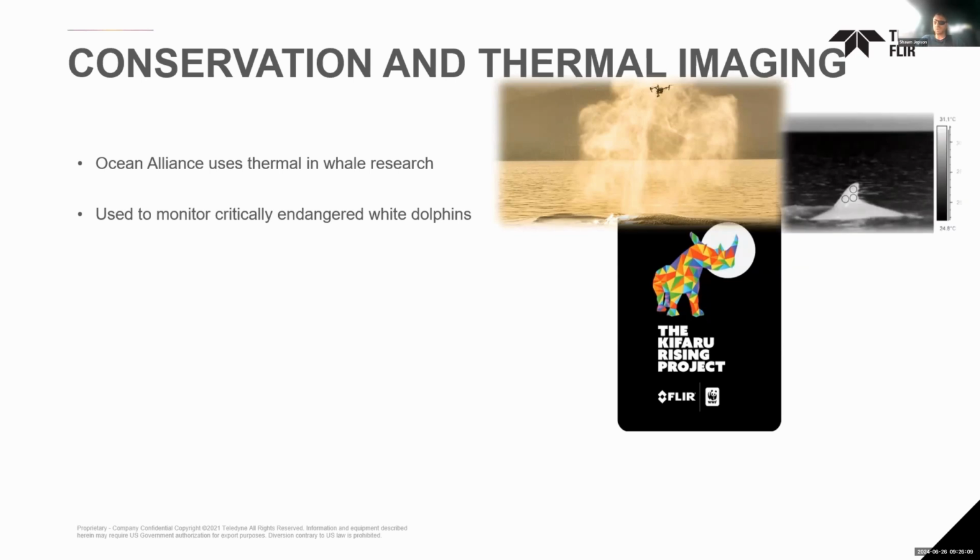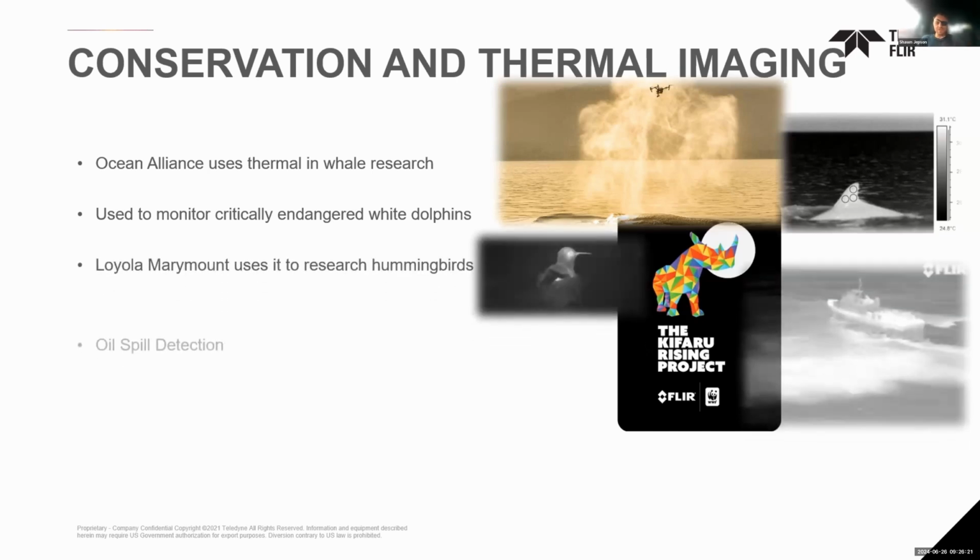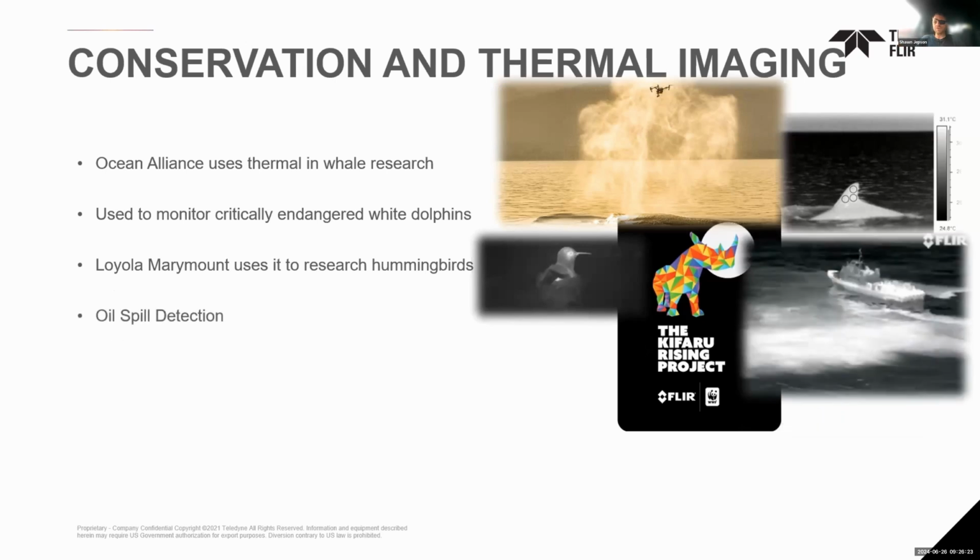but also, as you can see here, it's taking temperature measurements of its dorsal fin. They do that on the tail fin. They also can infer some health information using thermal imaging. It's used to research hummingbirds. That's an exciting one. It's used for oil spill detection.